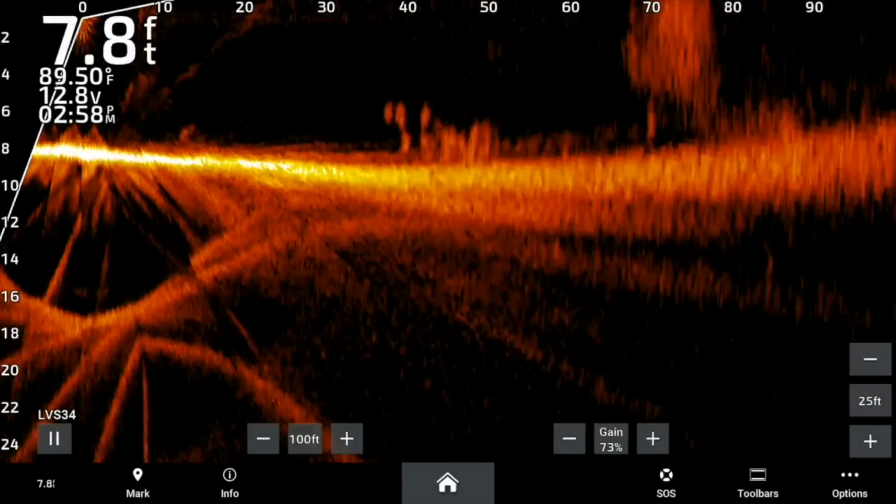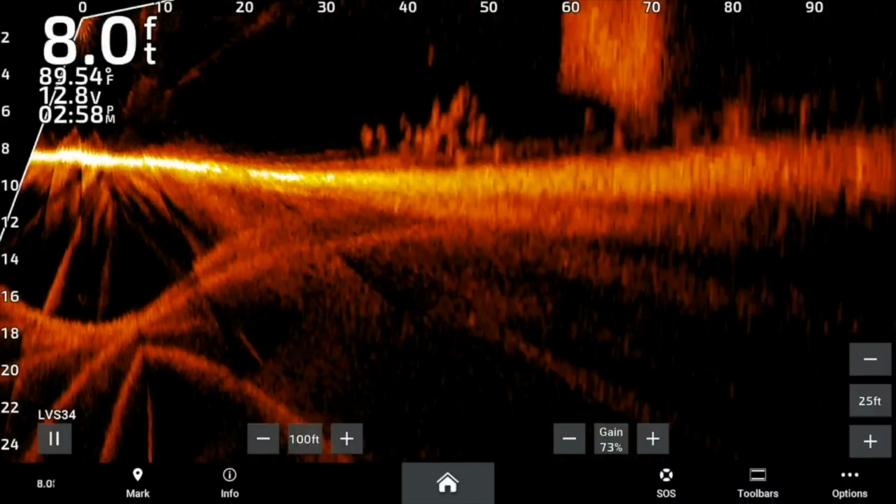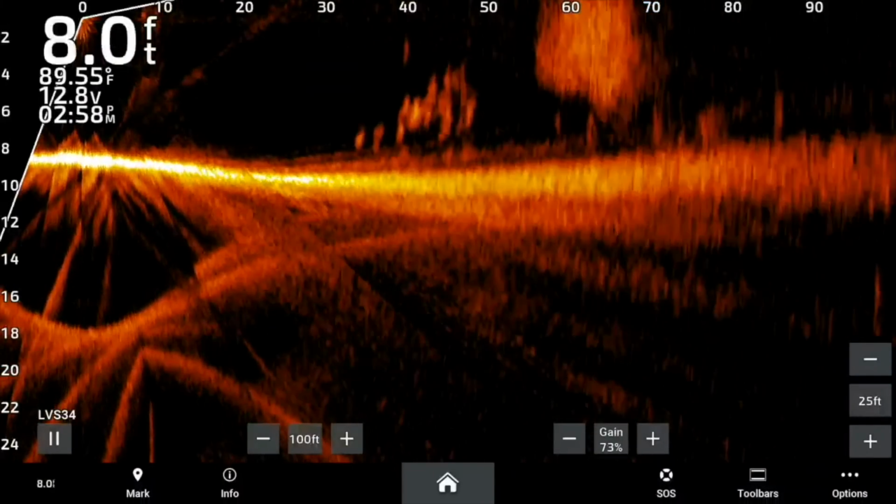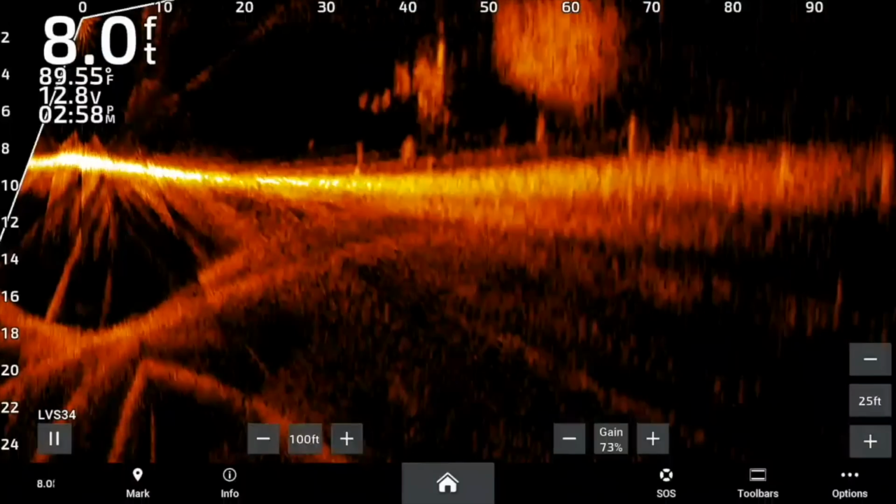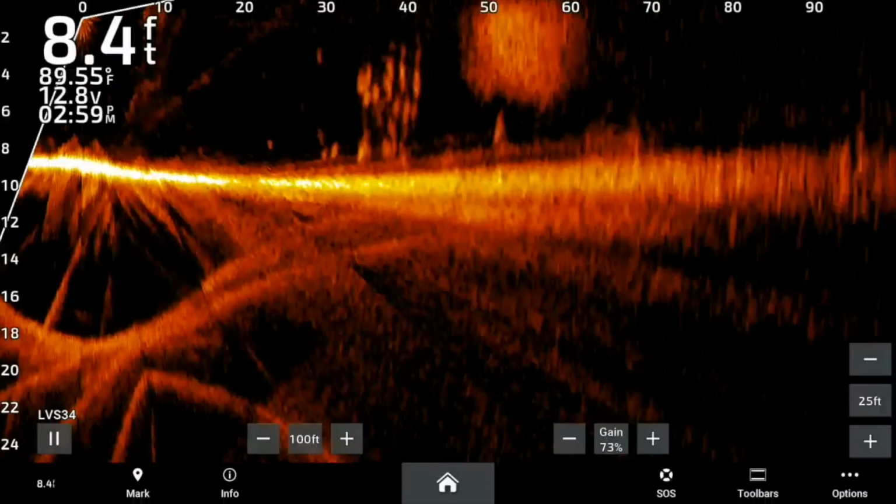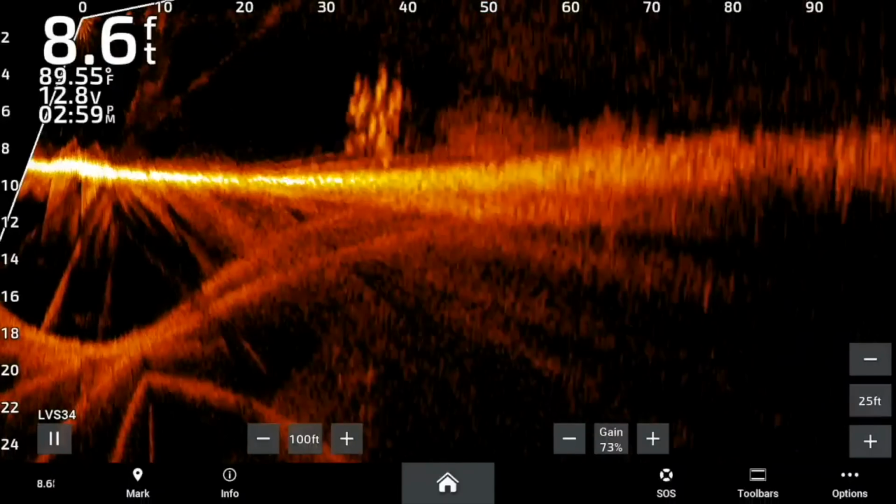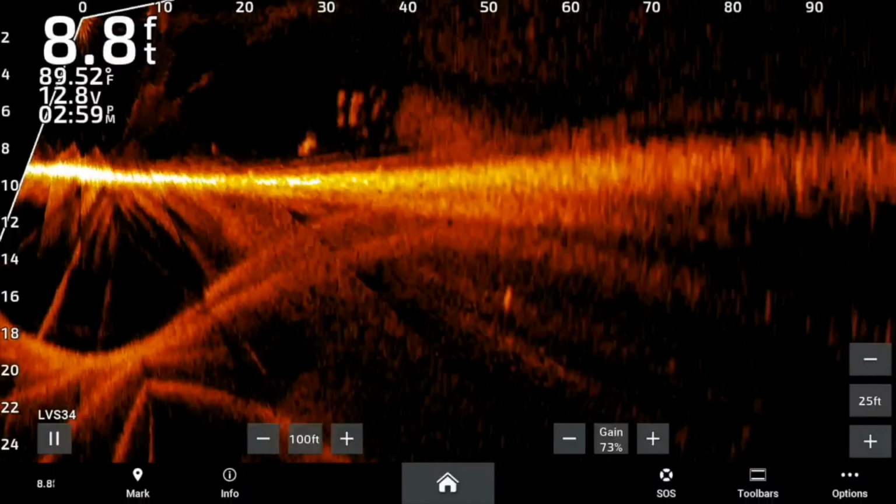We've got them go down. See if I can throw on them. We got them come back up. That's one chasing it right now.